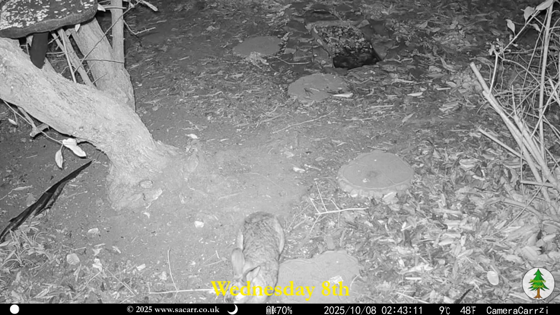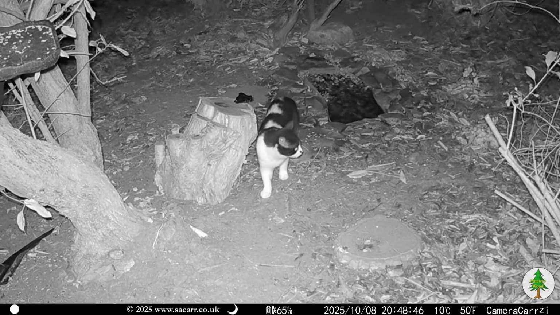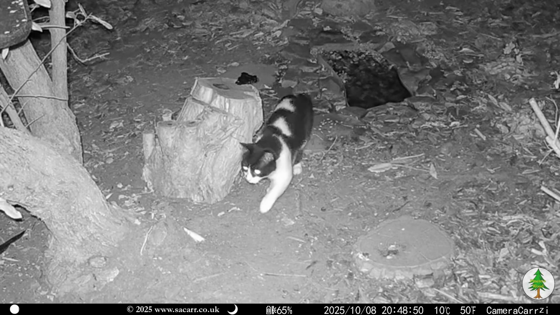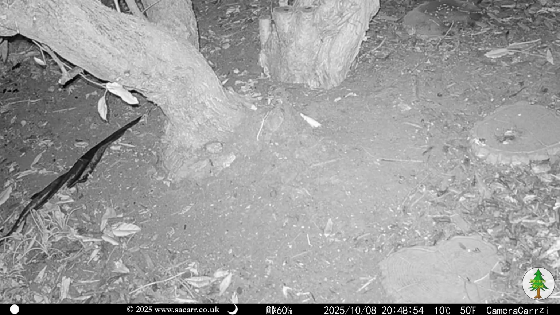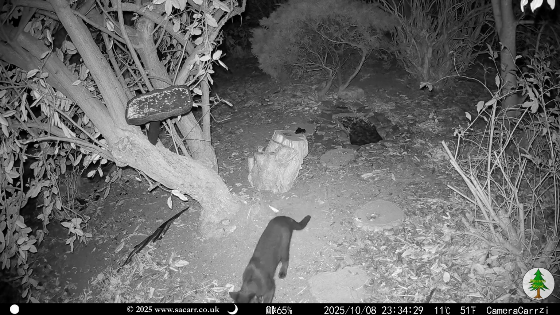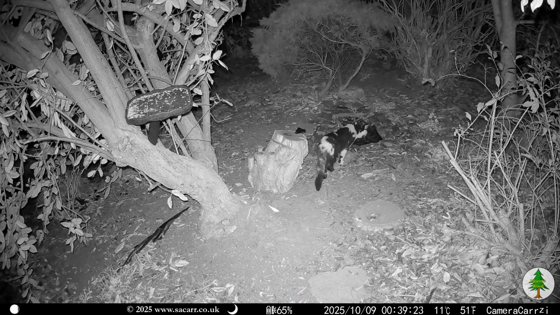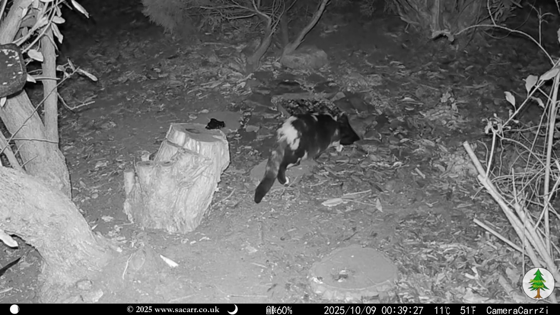Just before 3 a.m. on the 8th, there was a brief rabbit visit. And then at the end of the day, Chevron and the black cat were back. Another cat came after midnight on the 9th. Despite the infrared image, I think this is a black, white and brown cat.